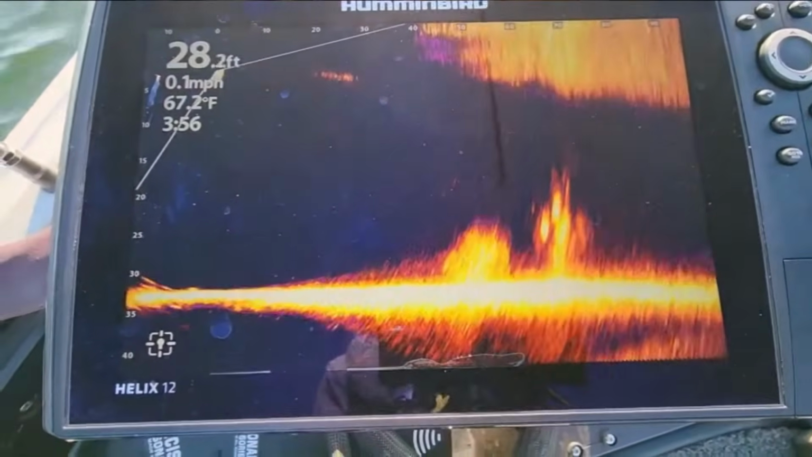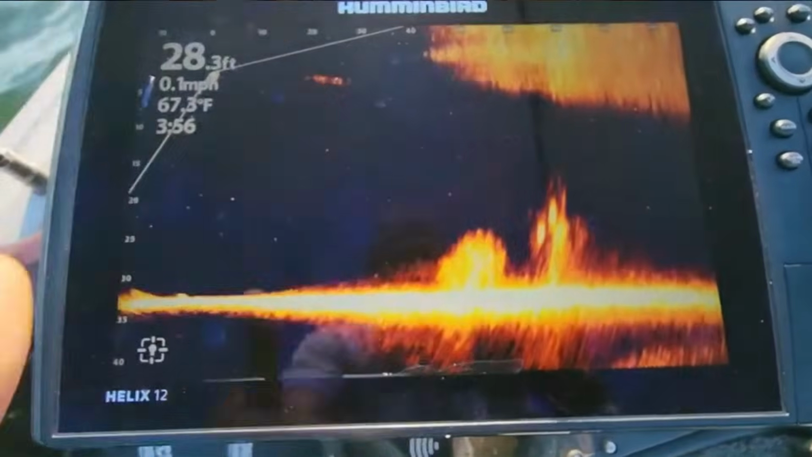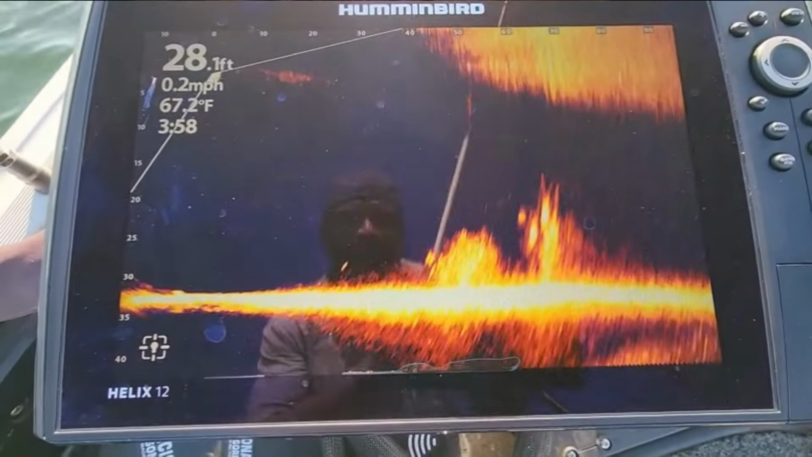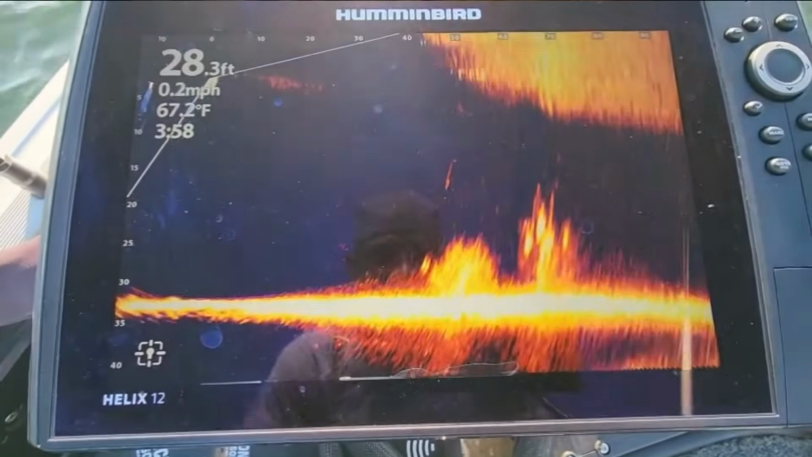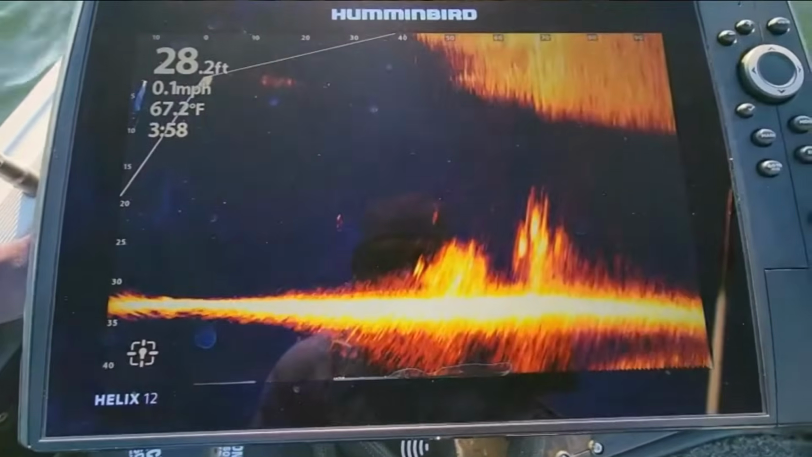All right, so let me go ahead and get this cast in here. And what I'm doing is just trying to cast right in between here so we can see how those fish react to this bait. All right, and there we go. The cast hit at about 50. You can see my bait kind of falling down right here. And let's just track it all the way down. There are some fish right here waiting for that bait to come down there.